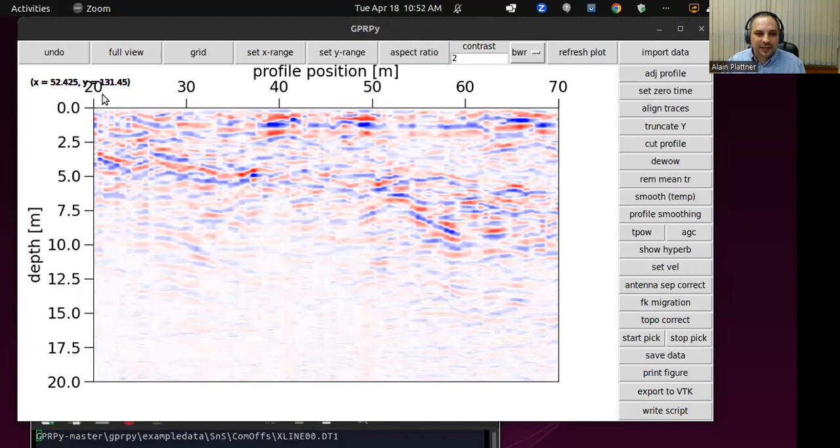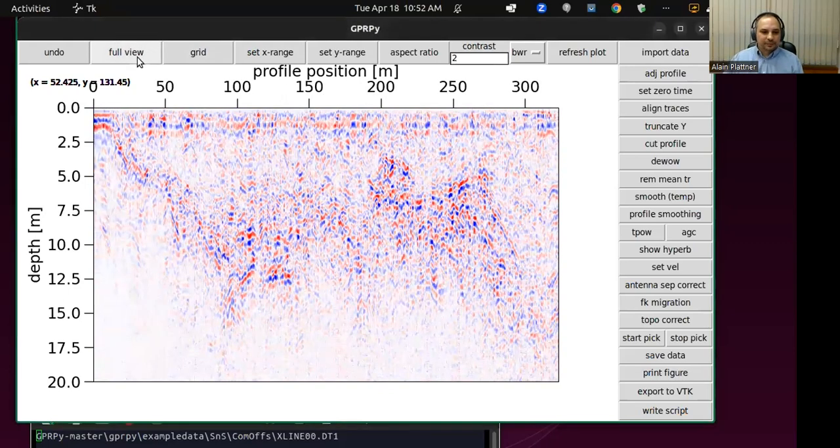When I set that velocity, it switches from time to depth. And again, we're still zoomed in into that one part, and we can go back out again if we click on full view. Okay, so it looks as if this interface that we see is dipping close to the surface, going down to maybe 10 meters, and then doing some weird stuff.